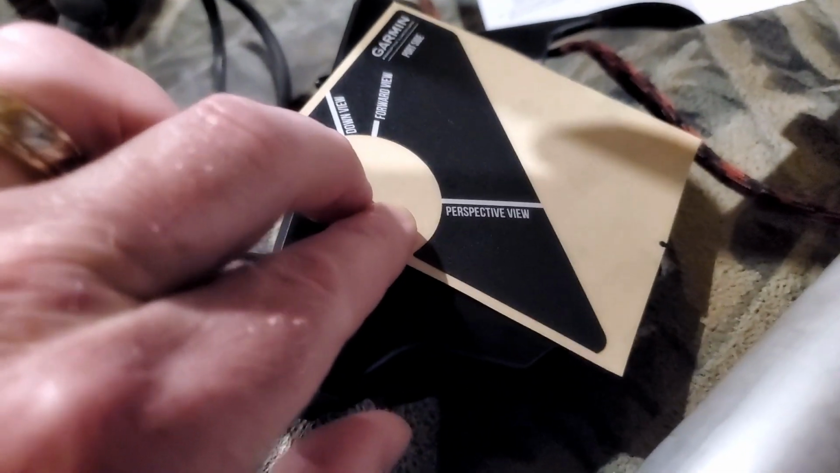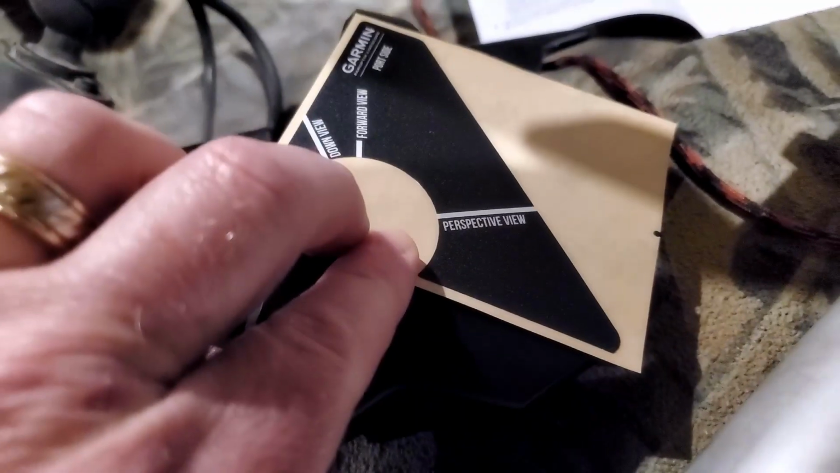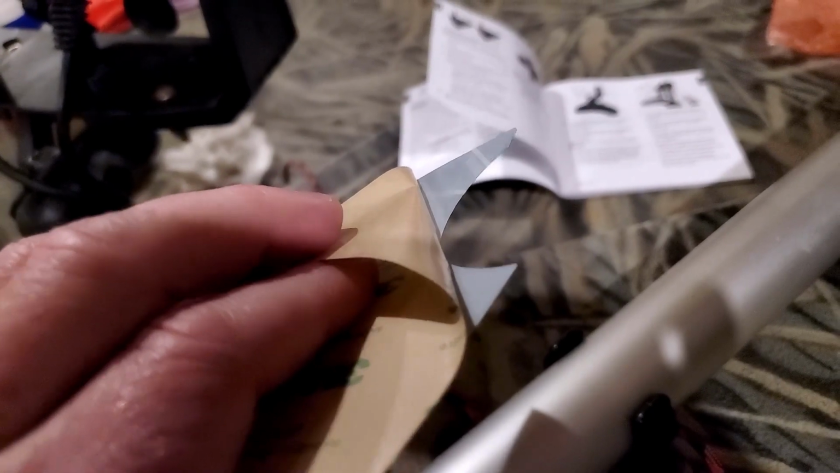So you want to line that up and then clean up your transducer really well so that there's no dirt and debris. And right there is the way we're going to go ahead and set that in. So now I've cleaned my transducer really well. I'm going to peel back a corner, get it lined up.